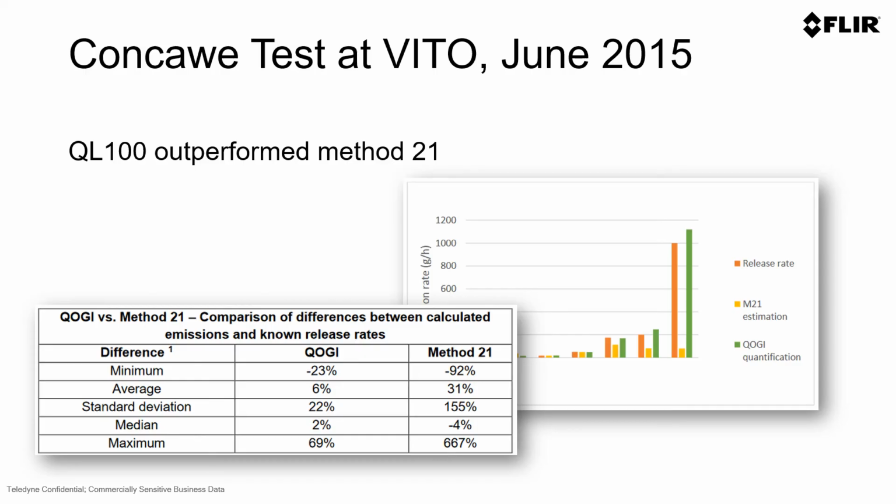What were the results? Compared to a TVA or a Method 21 solution, the average difference between the calculated emission and the known release for a QOGI solution was 6%. The average difference for a Method 21 was 31%. As you can see, the QOGI solution performed more than 5 times better than Method 21 in this testing environment.